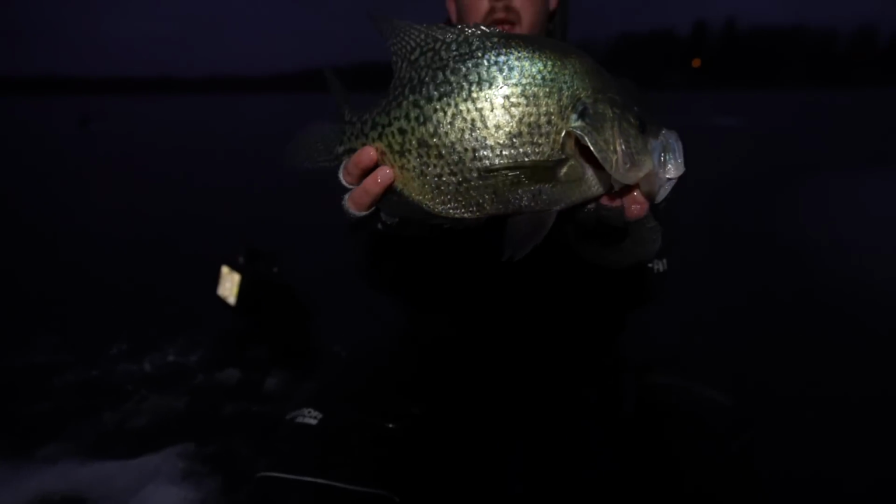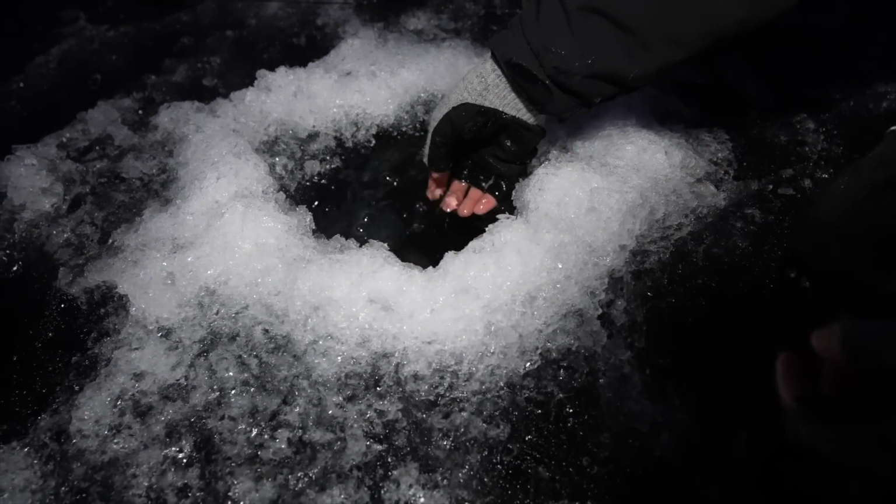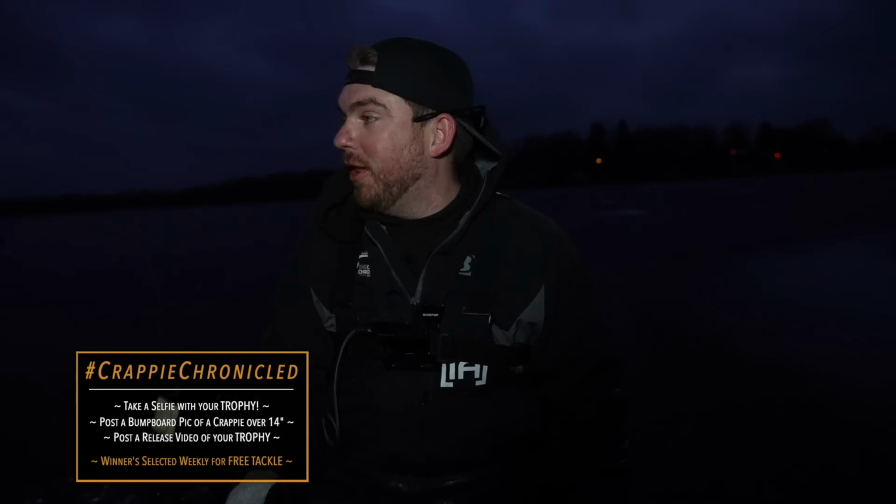Look at that hybrid. Just an absolute beast. Gonna get it back. It is so, so, so important to let those big fish go just like that. Yes, okay, there's for sure 18s in here. They just started letting us catch up to them.